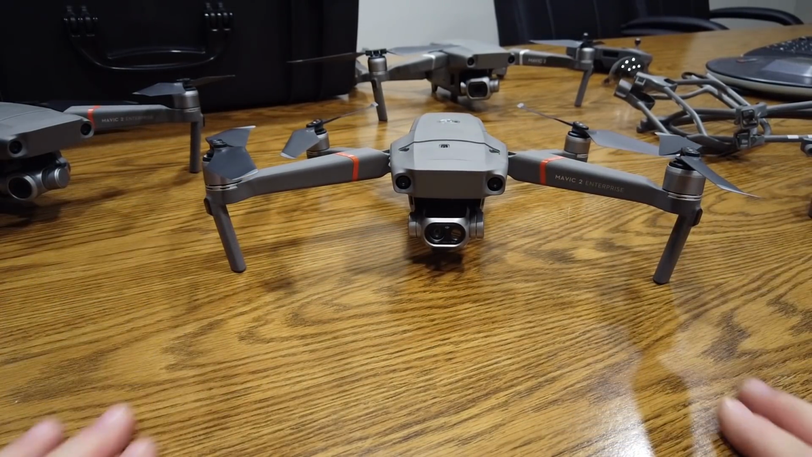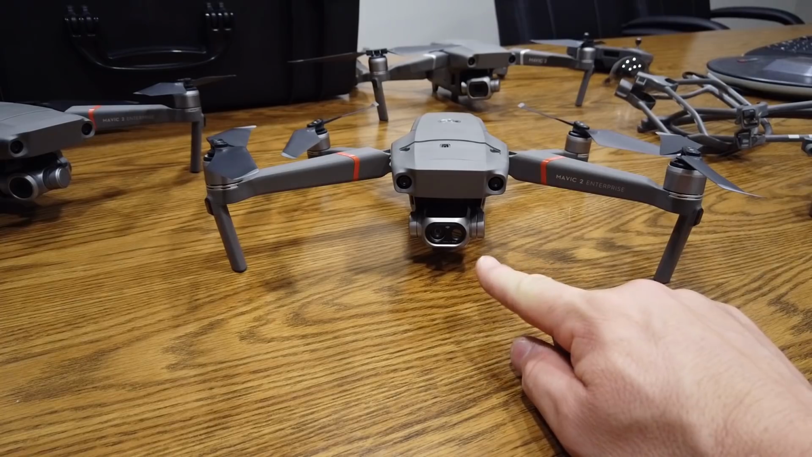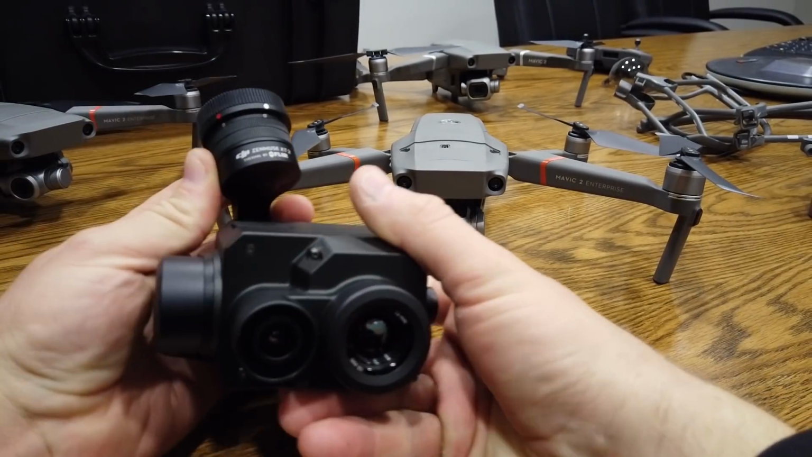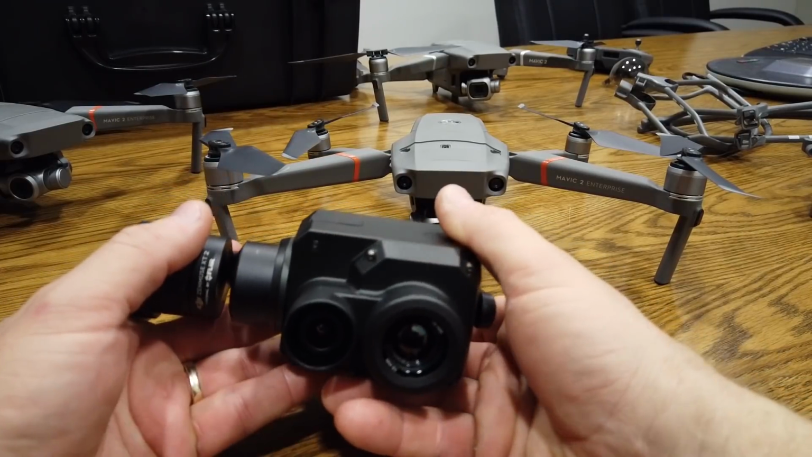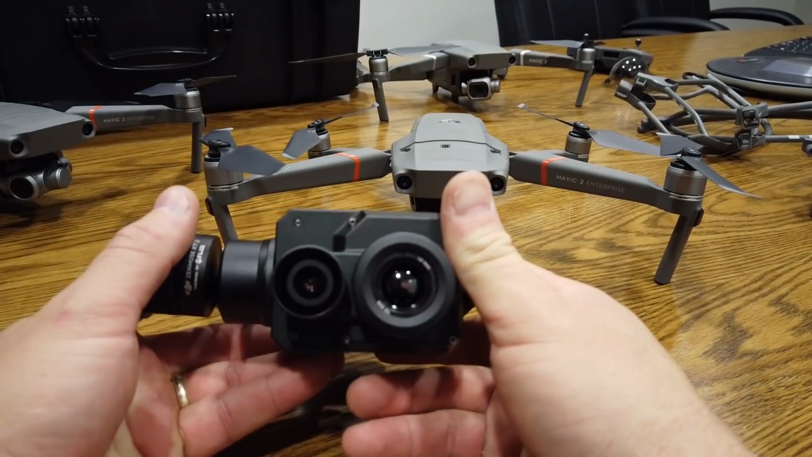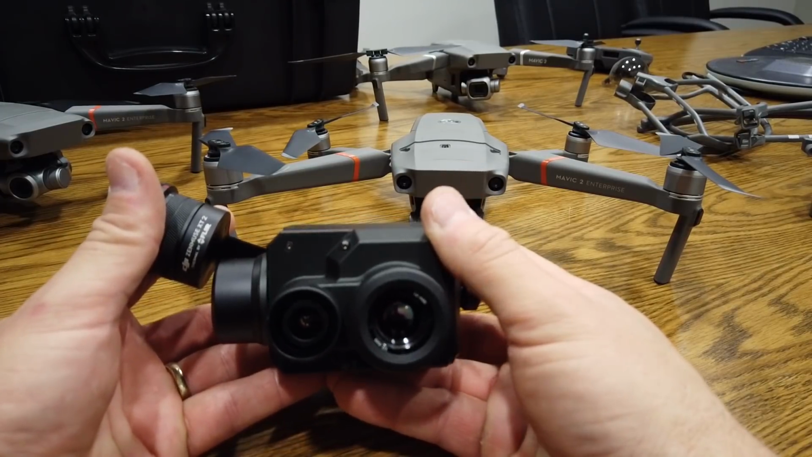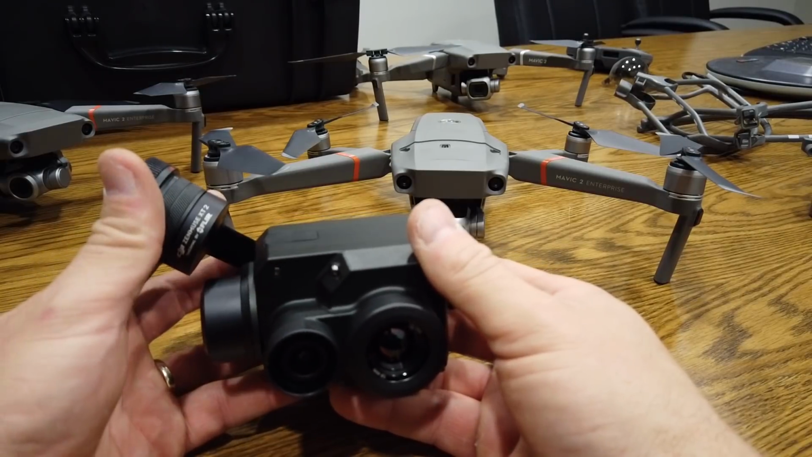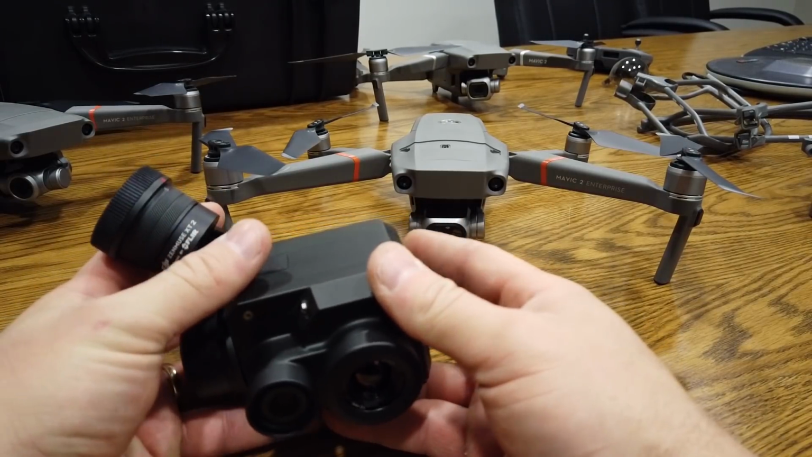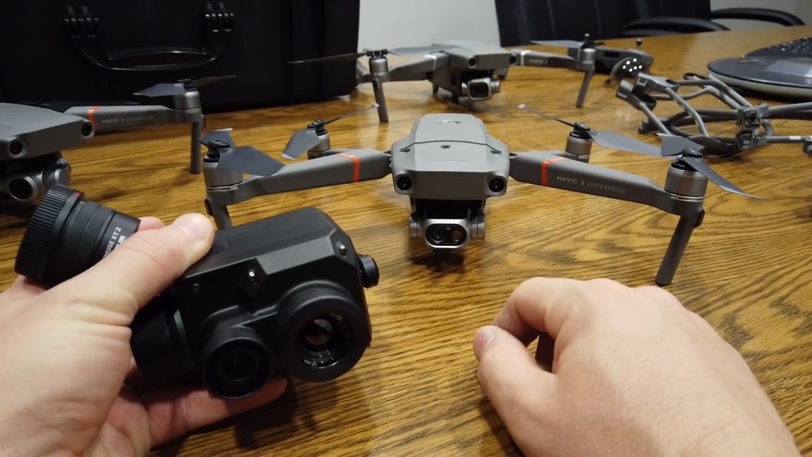Before we go too much further, I want to be clear about something. There's been a lot of discussion online about it, and I just want to get it out there and be clear. This does not replace this. Now, this is the XT2, for those of you not familiar with it. This is the one that goes on the M210, the M200, the M600. It is a very impressive sensor suite, and it has a lot more capabilities, higher resolution, longer detection range, and on and on, than the Mavic 2 Enterprise Dual.